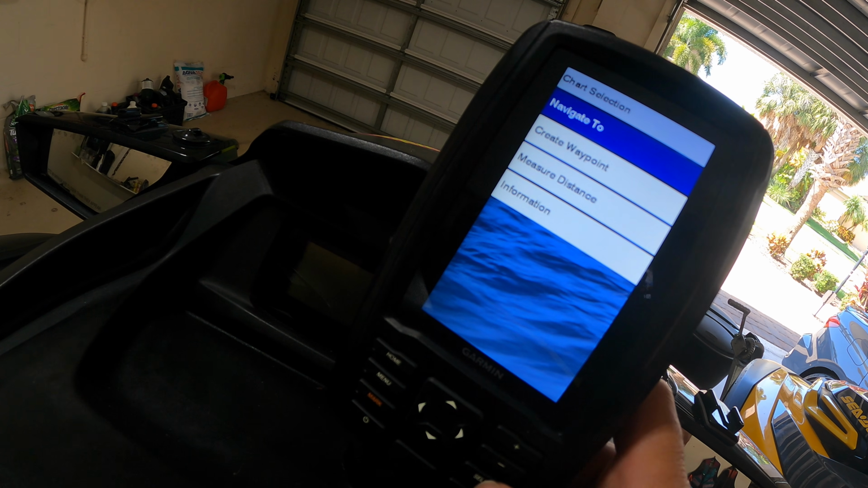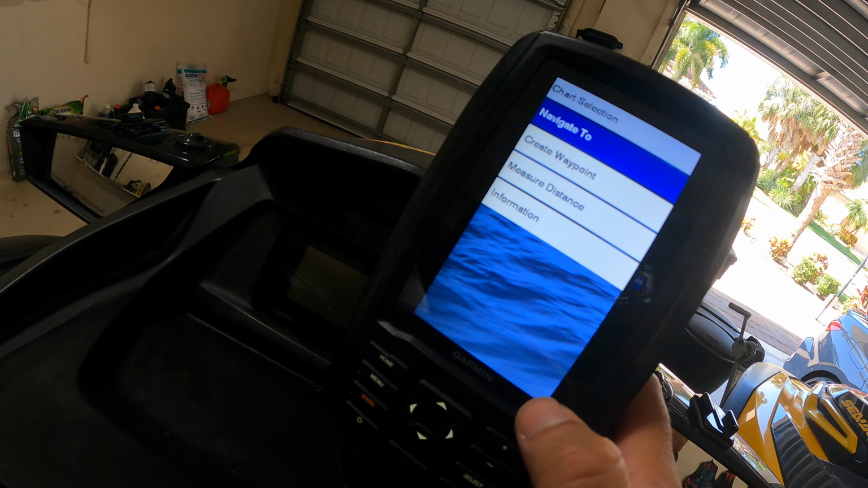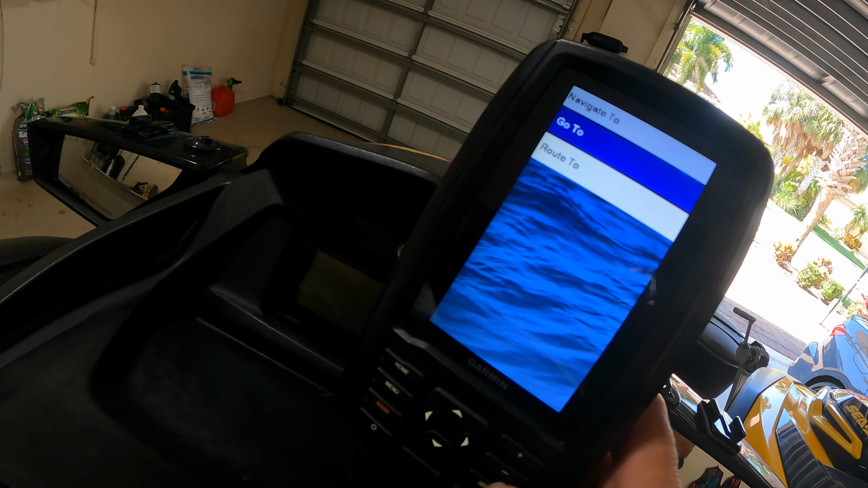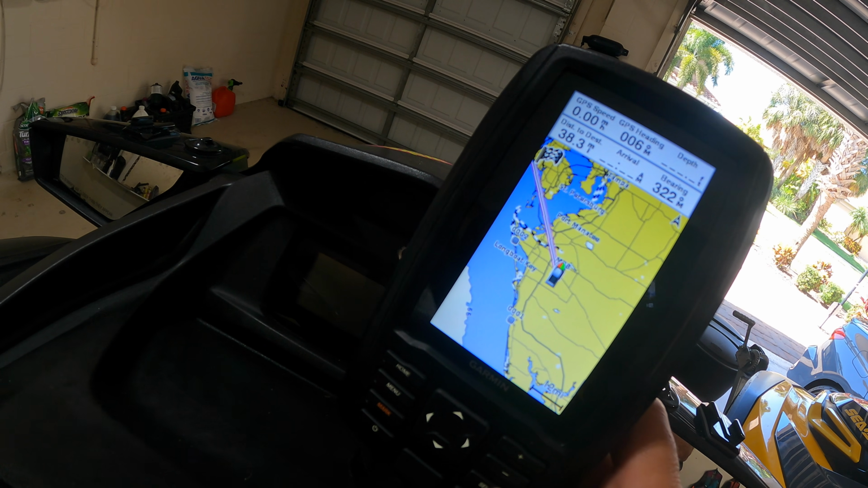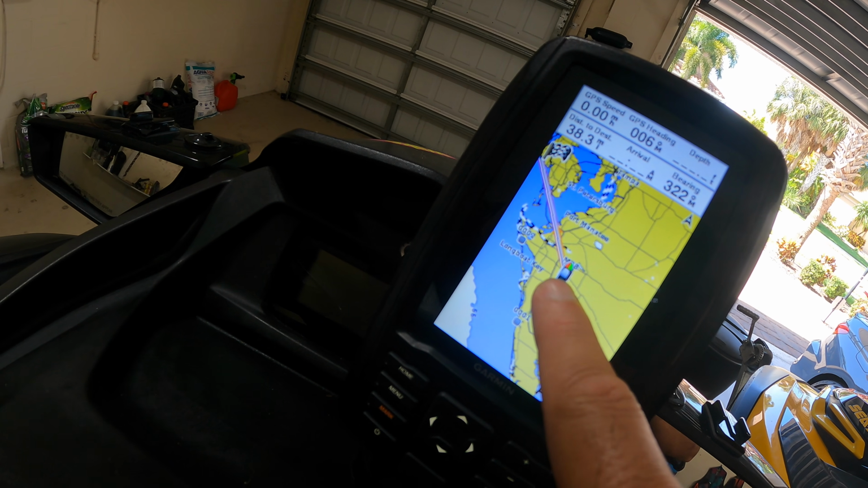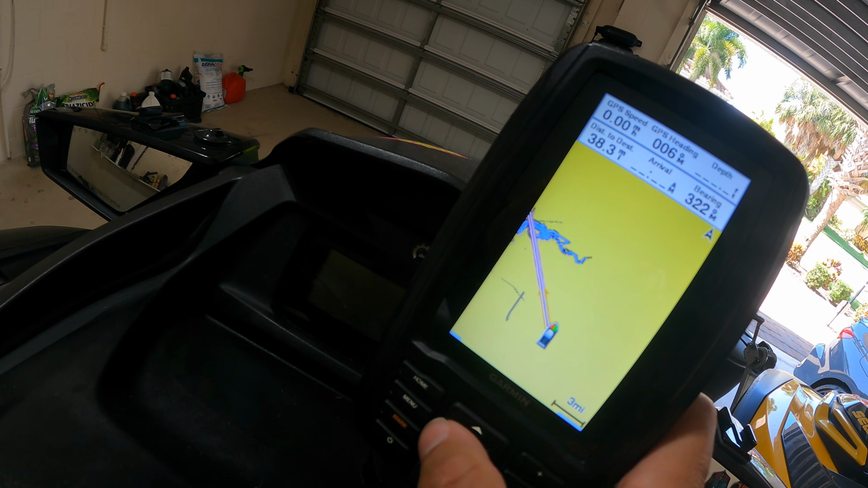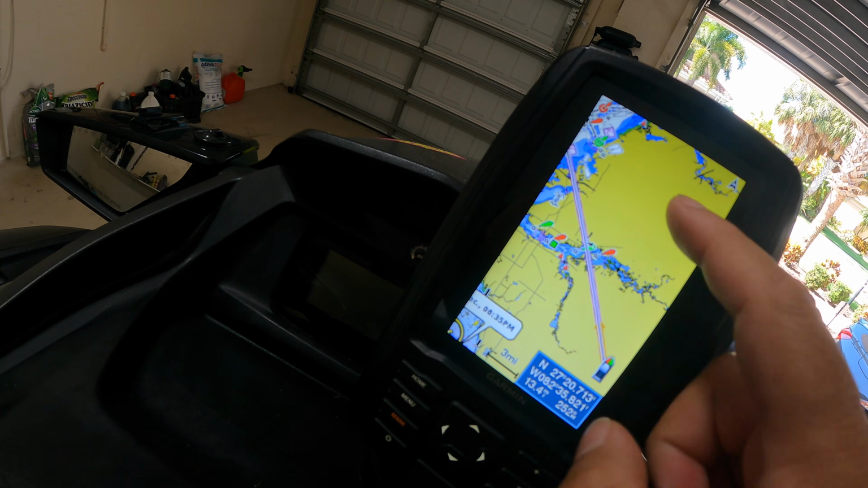You just hit select. After you hit select, as you can see, you can either create a waypoint or navigate to. Normally, I just hit navigate to. And then you could have route to or go to. So I normally do go to. And as you can see here, if we were on the water, we would know that it is just following this trail here. And I could zoom in so I can give you guys a better visual. But think about this, again, use your imagination, pretend this is all water.